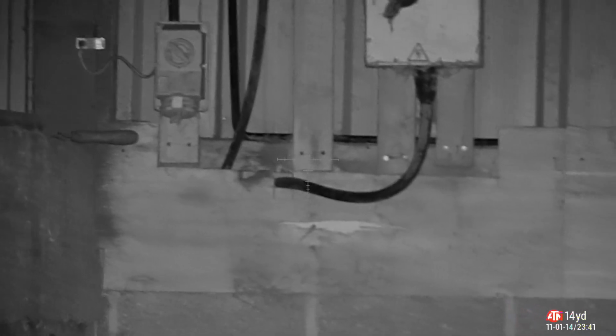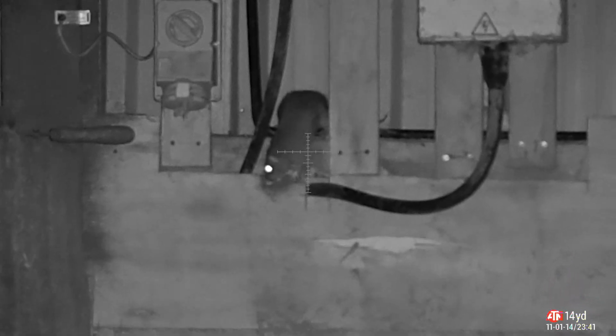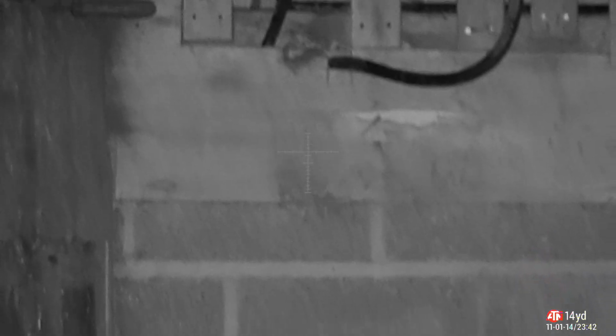Speaking of parties, he's not having one either. Have that. Straight down. This one's having a little bit of fun, isn't he? Climbing around. Tracking him along the top there. Just waiting for him to settle. I just need him to settle for just a moment so I can get a nice clean shot on him. There's a lot of electrics and pipe work in the corner, and I think there's someone on the other side of the building, so I need to be careful where I drop the shot. There we go, and stop! Oh, you're kidding me. I'll come back for you.